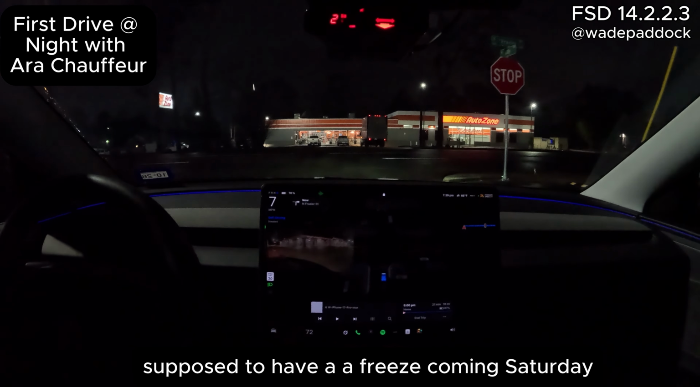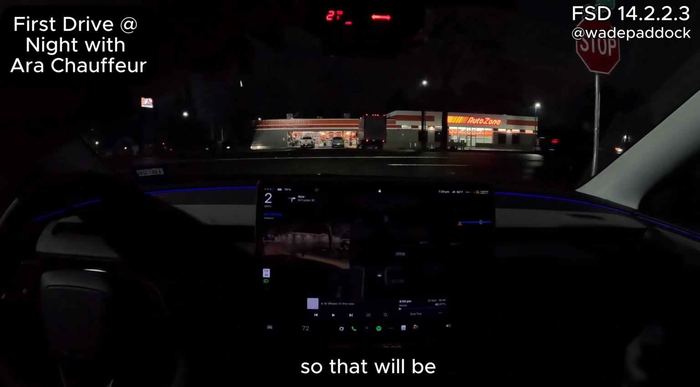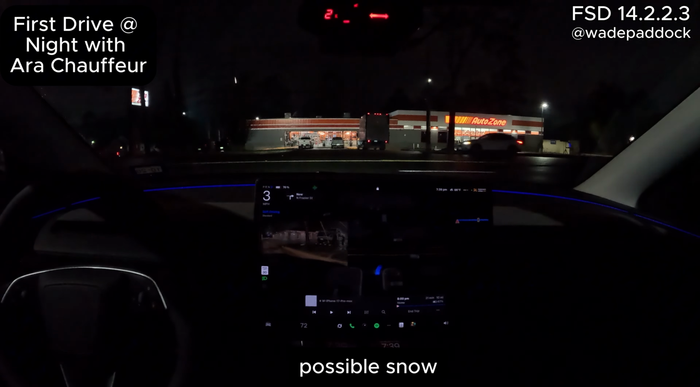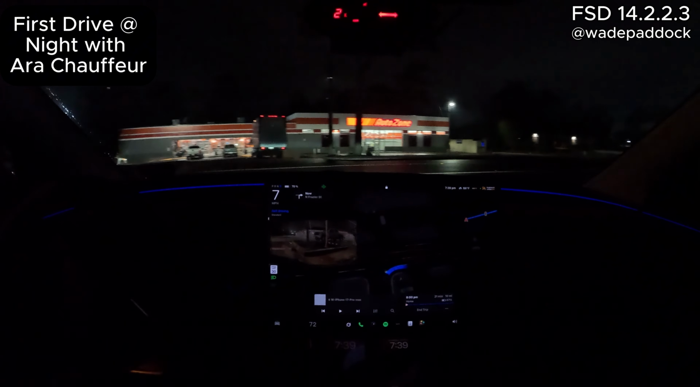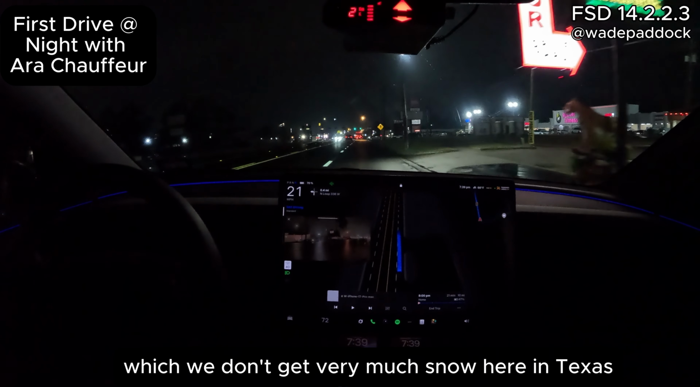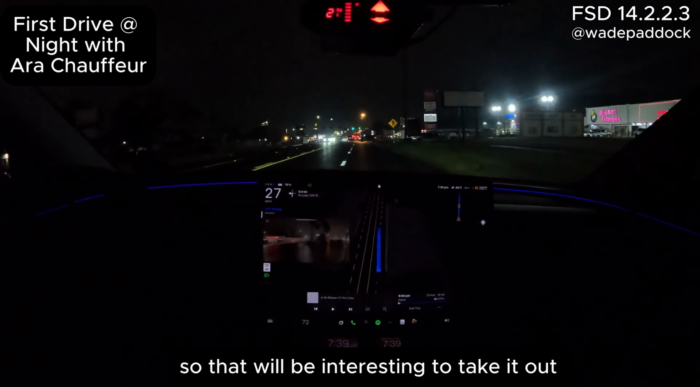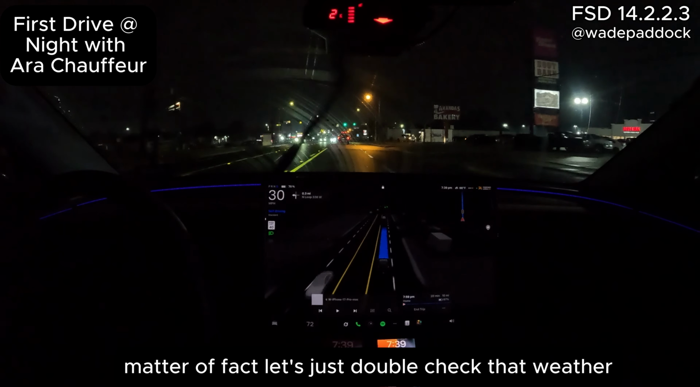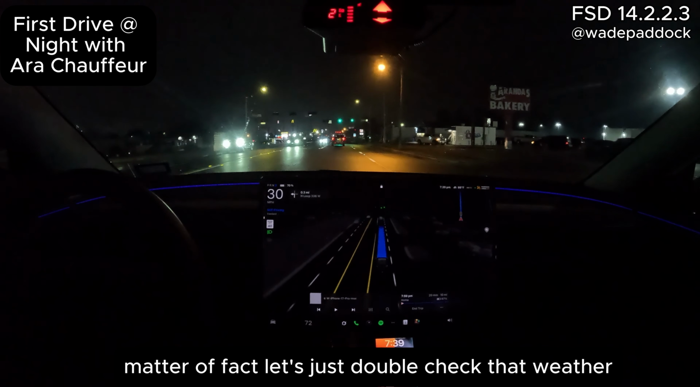Supposed to have a freeze come Saturday, so that will be possible snow, which we don't get very much of here in Texas. So that will be interesting, to take it out and see how well it does in the snow. Matter of fact, let's just double check that weather.